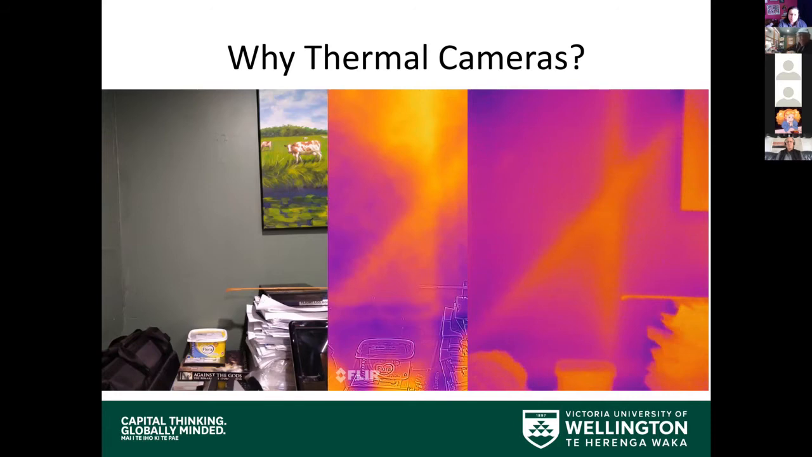So you can see that thermal cameras, firstly, give us a lot of information about what's in things that we can't normally see or detect. These are very small temperature gradients that we're measuring, up to 0.1 of a degree difference. So the cameras can pick up those small differences, and they give us quite a different take on what we're looking at, this wall at the back of my room, for instance.